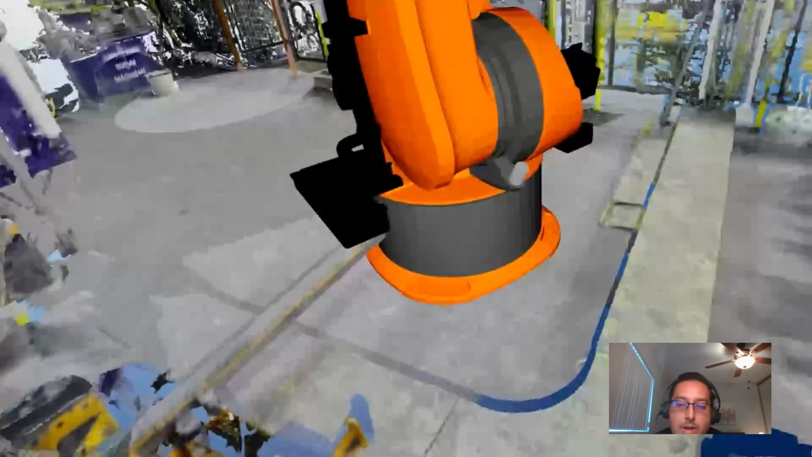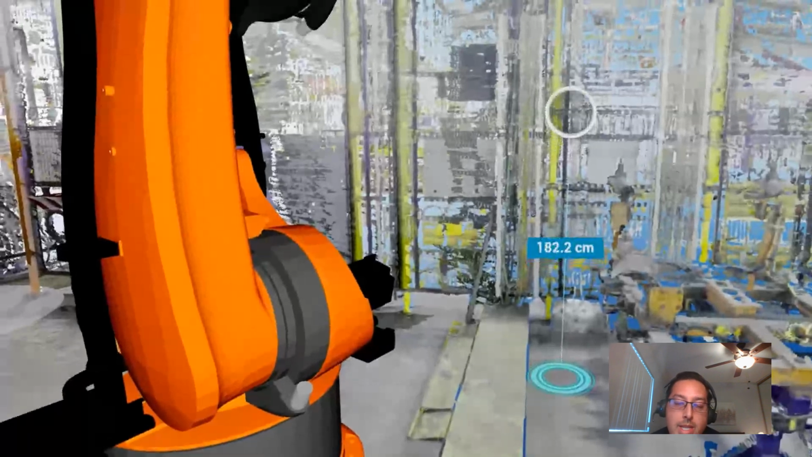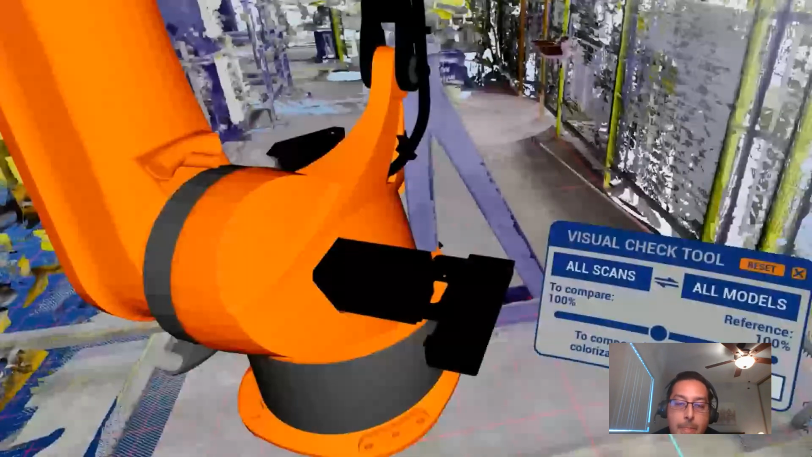We can view that same robot arm model at 1-to-1 scale and get a really full immersive view of the data. We can use teleport to move around the 3D data and not be tied to those specific scan setups or scan locations. So we can use that teleport mechanism that we already have in our web app and be able to teleport around this data.